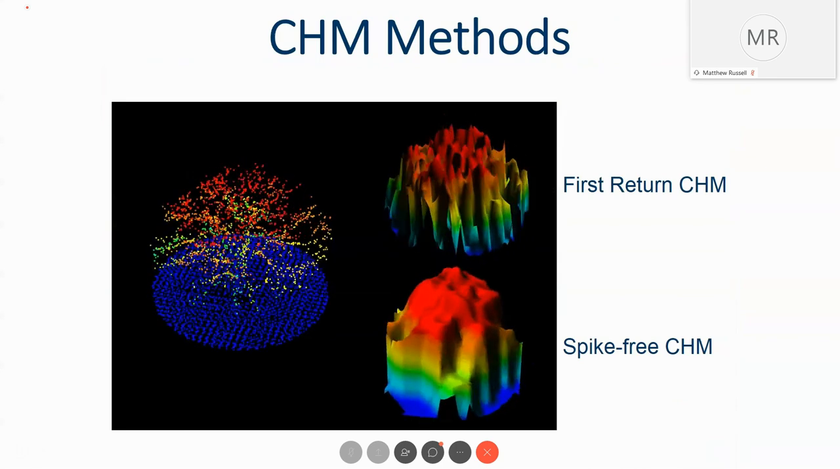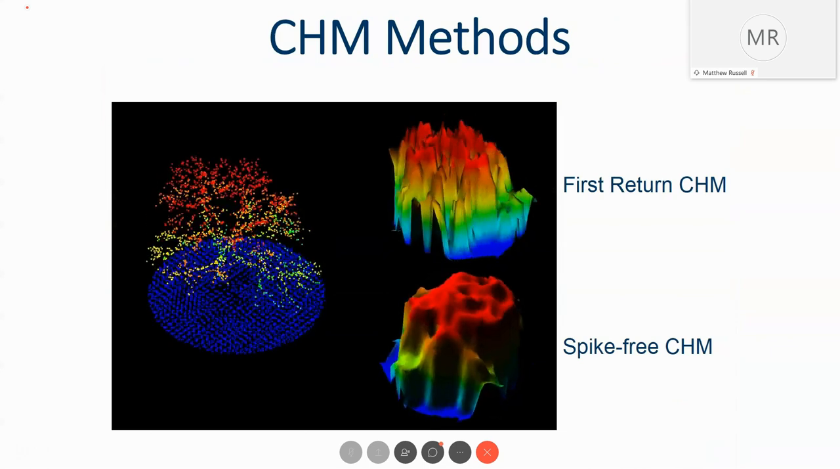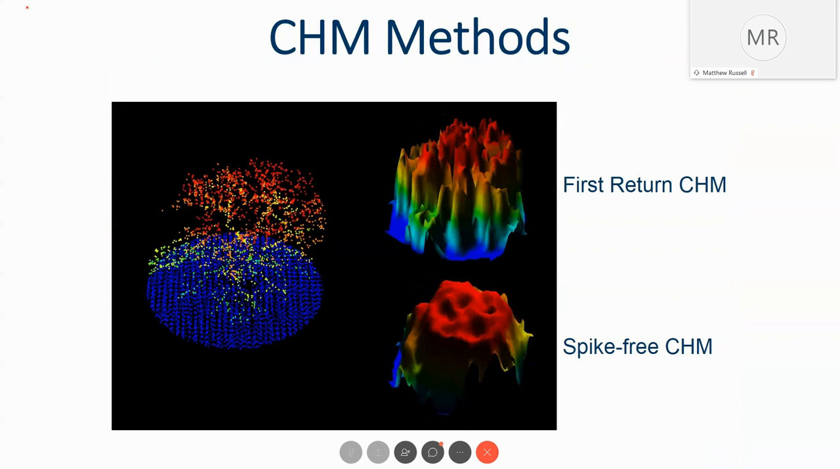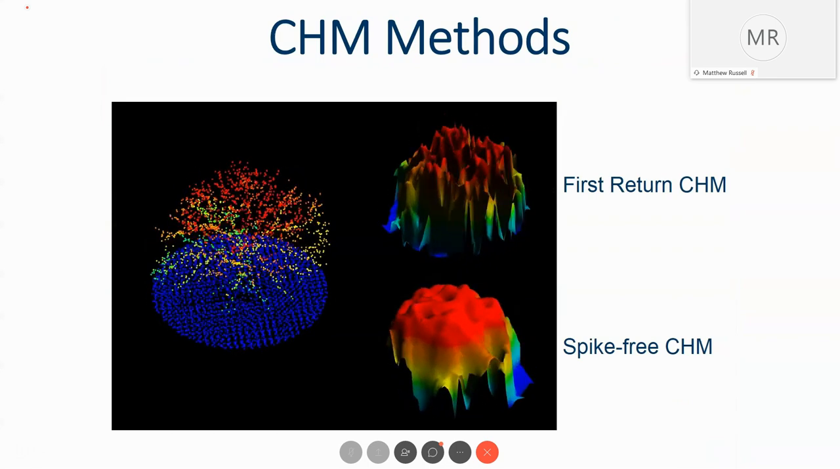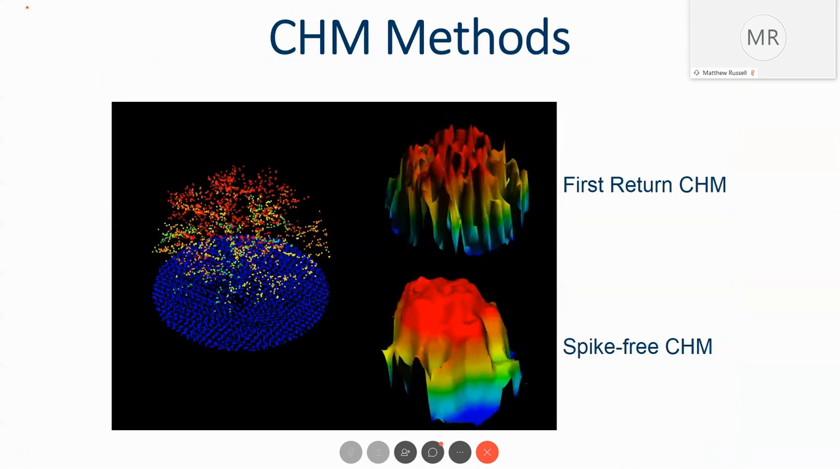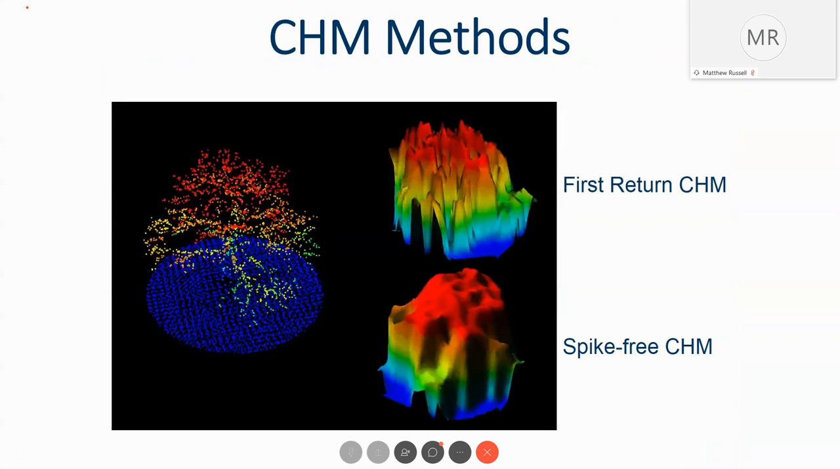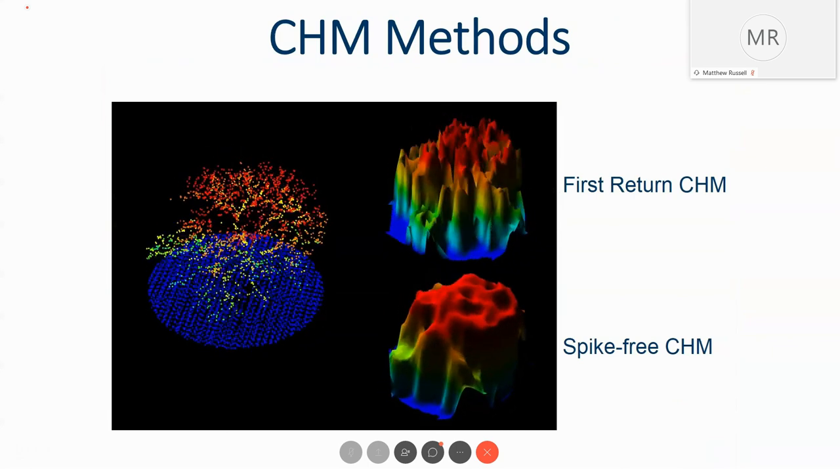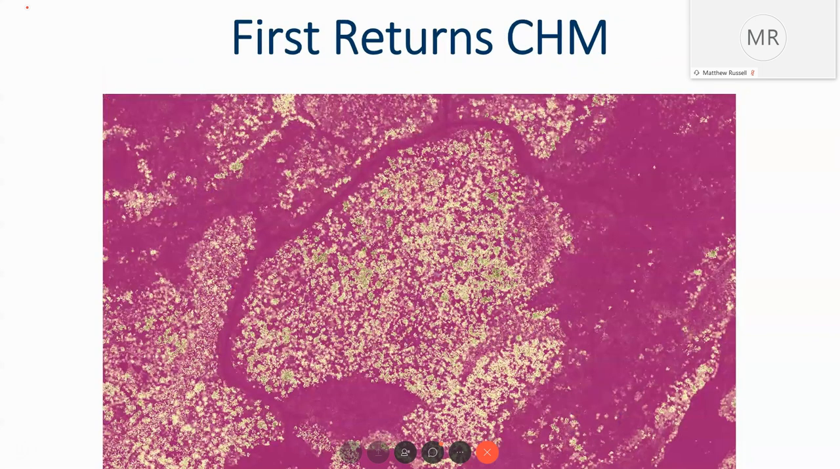On the left, of course, is the actual tree, and what it looks like in the first returns on the top right. Pretty difficult to glean good information from that, but if we run it through the spike-free process, we get a much smoother surface and a better rendition of what that tree actually looks like, or the forest canopy. And in this case, it's the forest canopy.